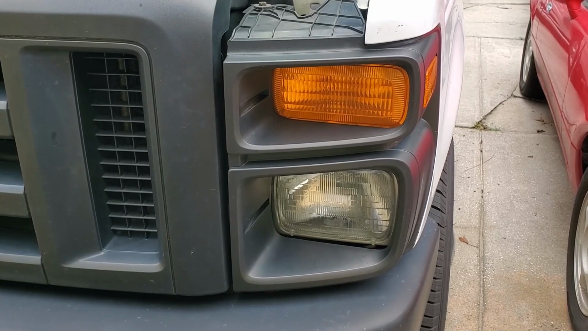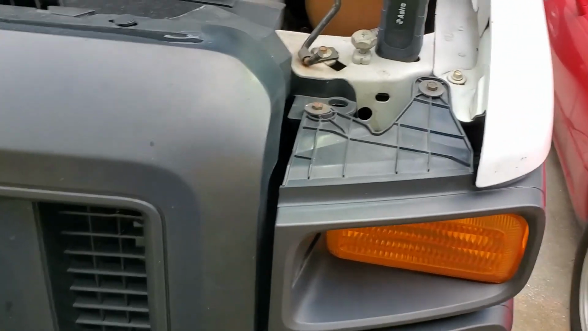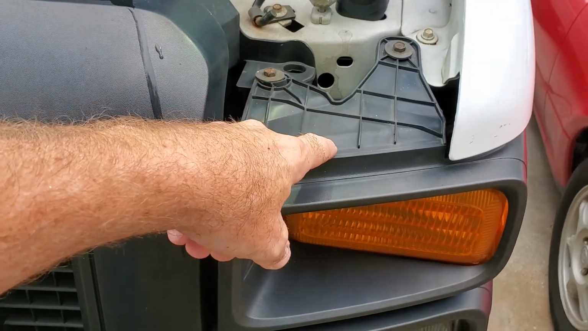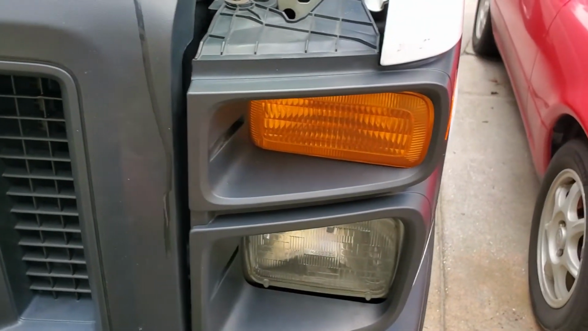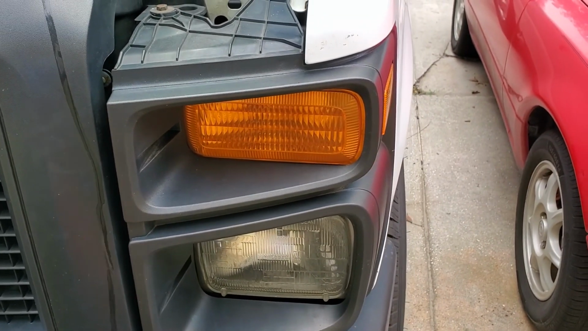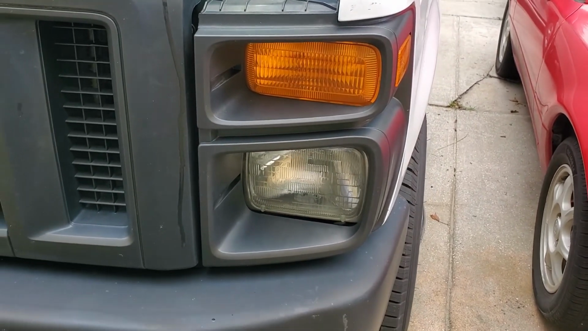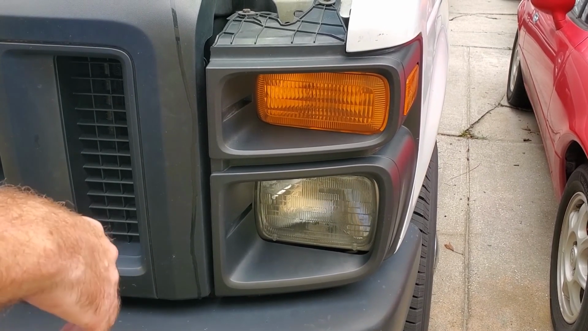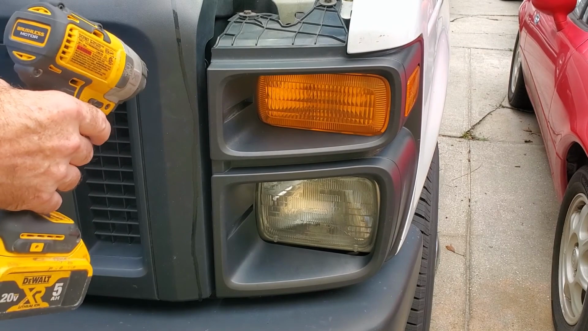So again, mine's a Ford E250, and on my vehicle there are 2 10mm fasteners on the top, and then up under here there are 2 7mm fasteners, and you've got to get those out to get the cover off.